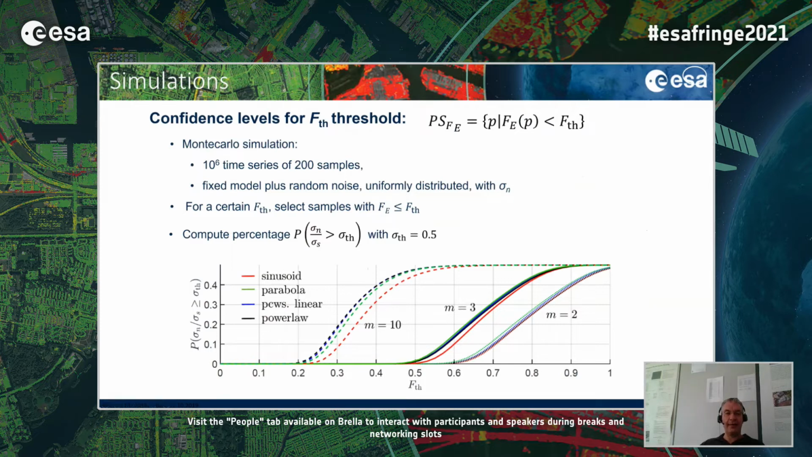simulations. Again, we simulated noisy samples as before, and we selected the ones below some threshold value for the fuzzy entropy. Then we counted how many of these selected samples actually contain more noise than expected, say more than 0.5 as a noise to signal ratio. In this way, we obtained empirical performance curves for the probability of exceedance of noise levels for any threshold value.